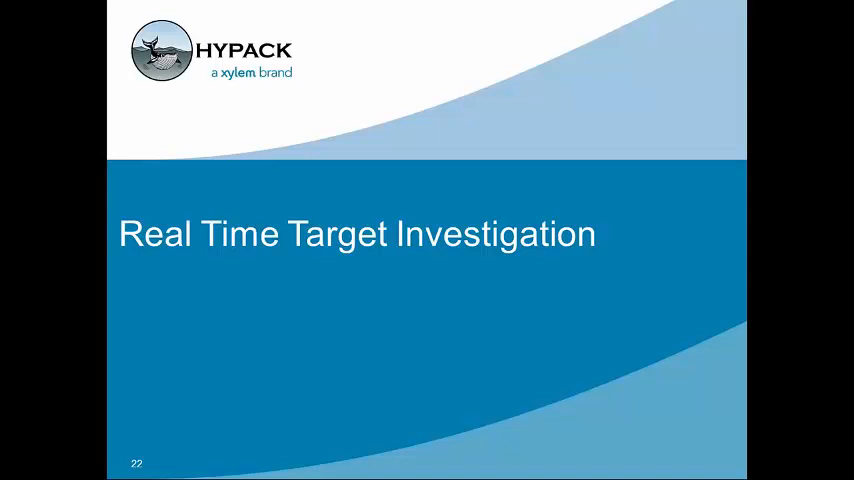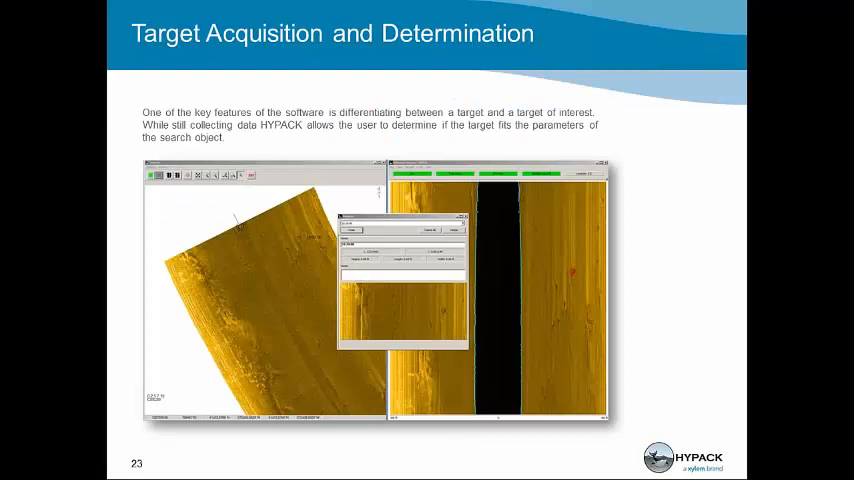So we want to mark a target, we want to know what it is, we want to investigate it and either determine it's not something of interest or it is the target we want to put a diver on. Here we have, again, the survey screen and the waterfall screen to the right. In the left screen, you'll see the marker going up the screen, and to the right of it, there's a target that I marked in the waterfall.